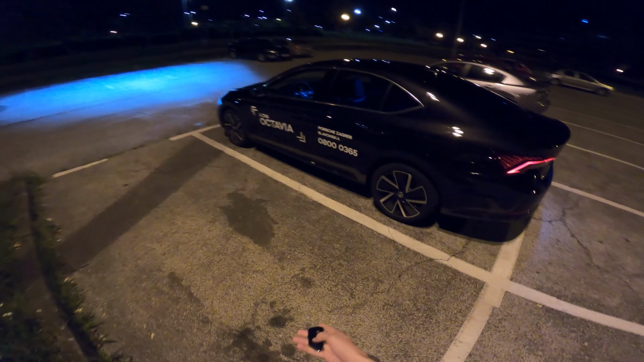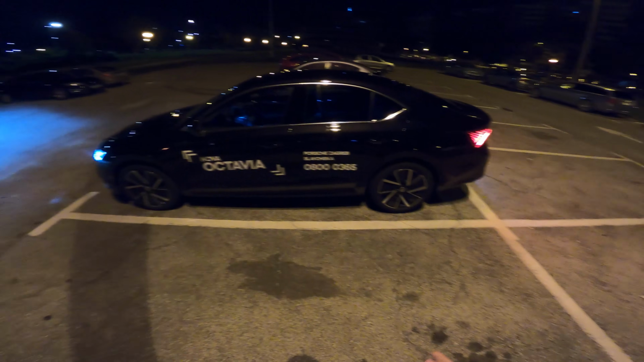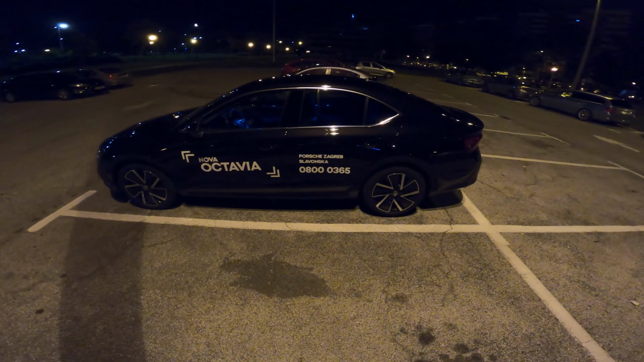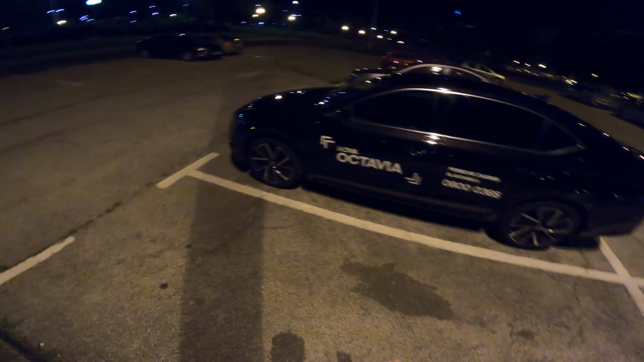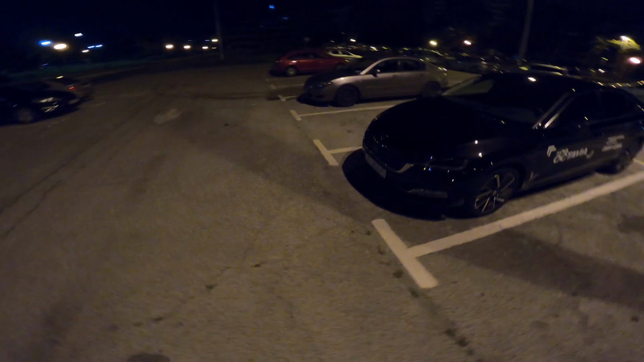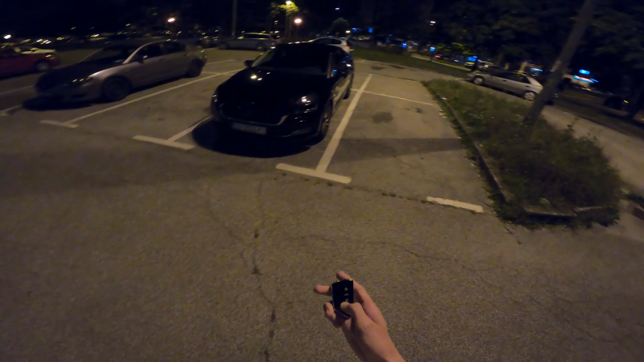LED license plates as well. Beautiful 18-inch alloy wheels that really match perfectly this color option. On the side, you get the chrome bezel around the windows. So yeah, it goes very good. And I would say go for the 18-inch alloy wheels. The car looks a lot better. The lower dimensions just in this particular model are not so good looking, like the third generation.